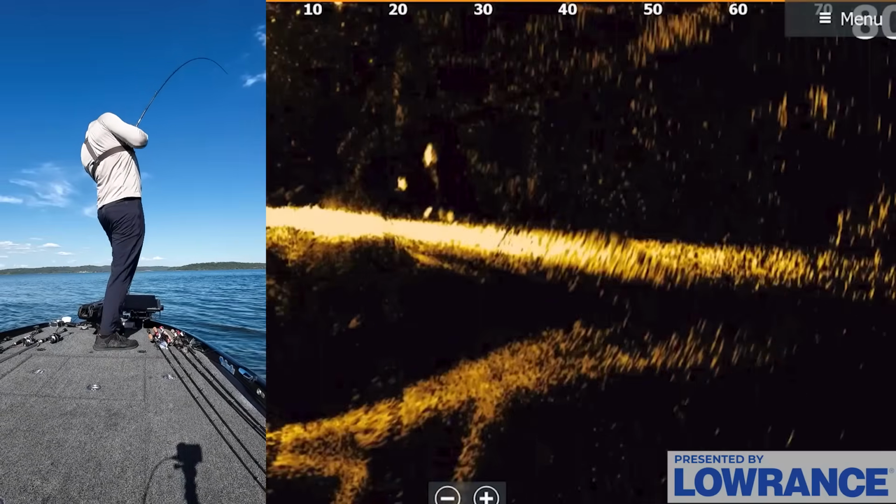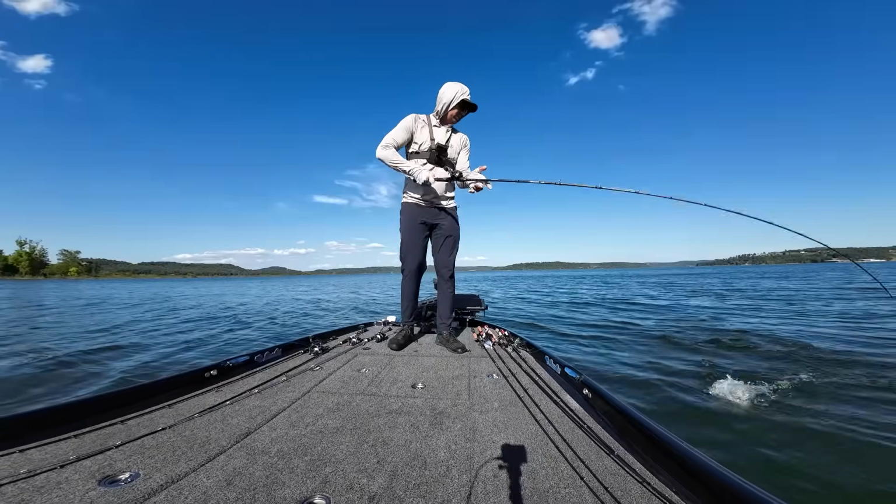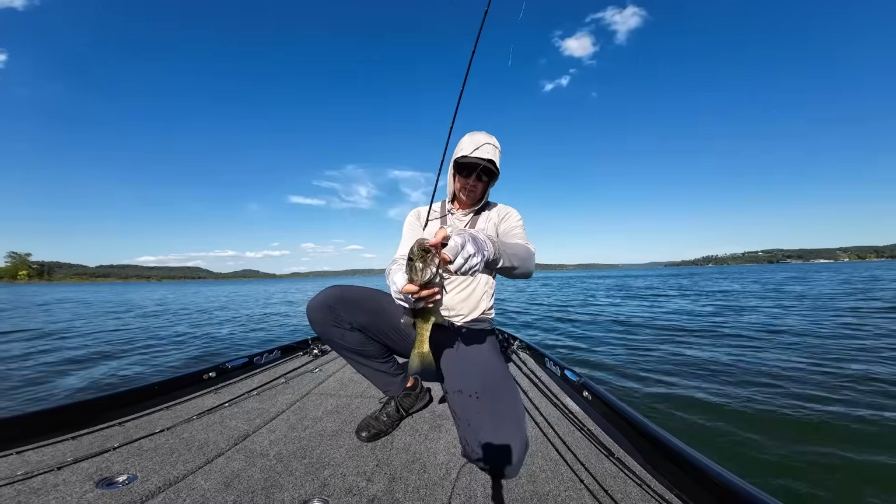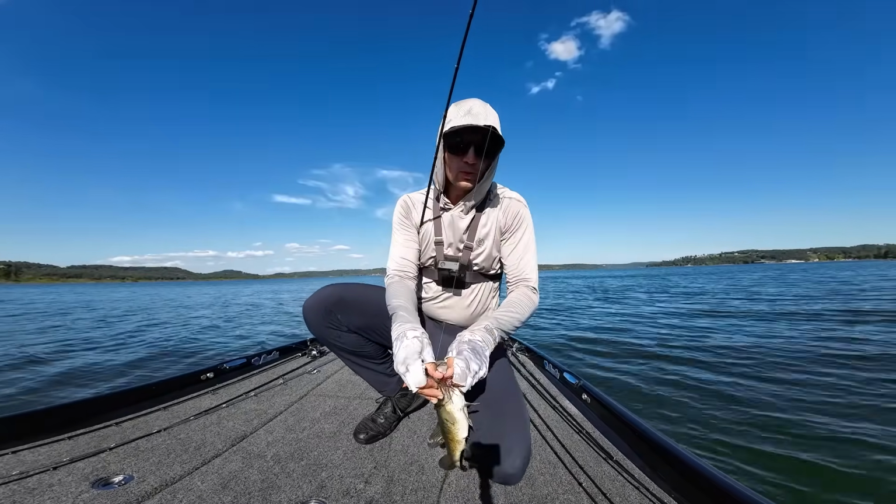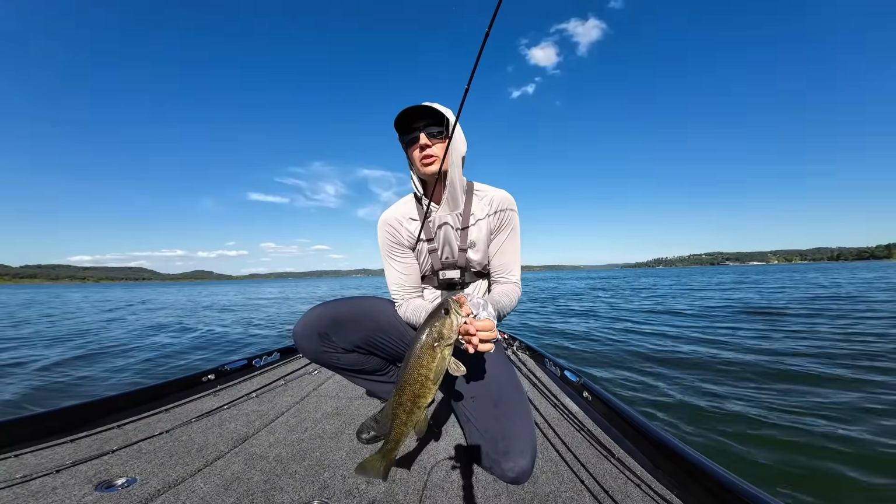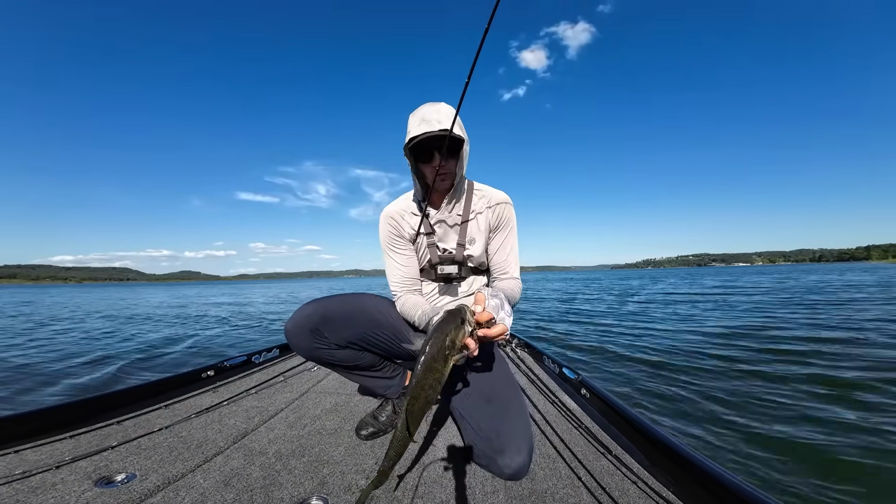Got him. Another one right here. Good fish too. Nice smallmouth. Oh, this is a mean mouth. That thing is sweet. That thing choked it. There's a bunch of them off this rocky spot. Again, I just line up and throw at them, or you can use the active target, whatever you want. There's so many of them down there. That's a good fish too.